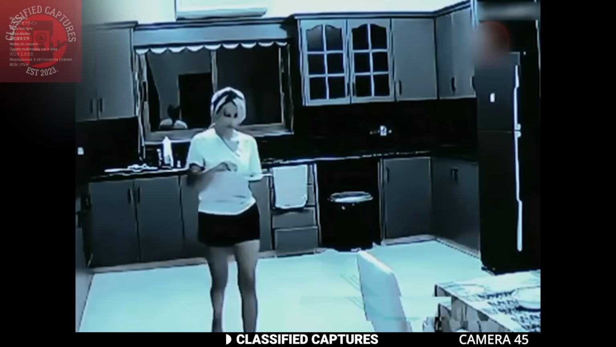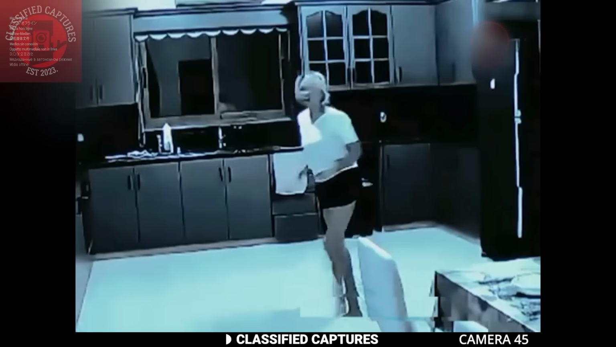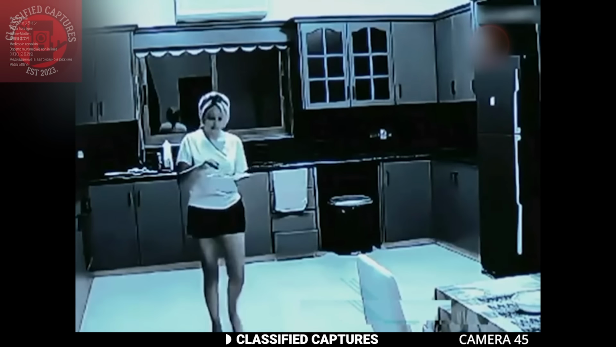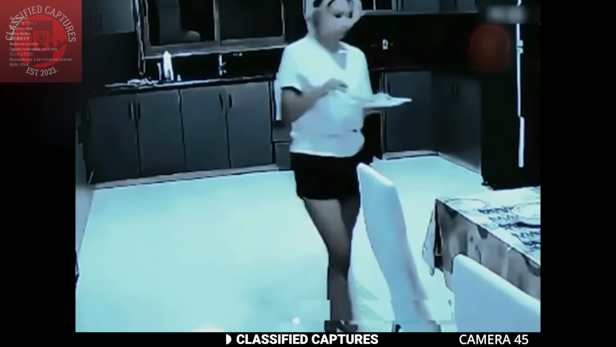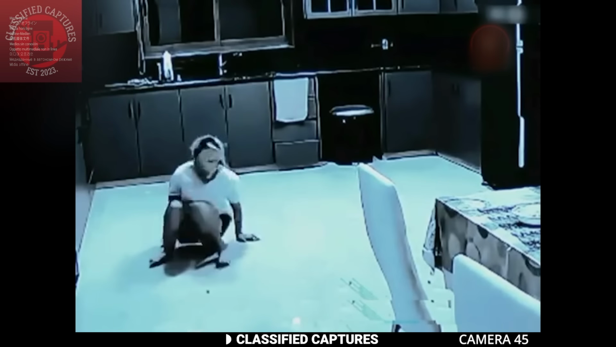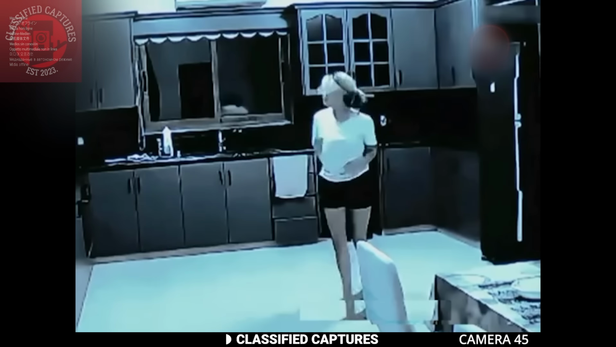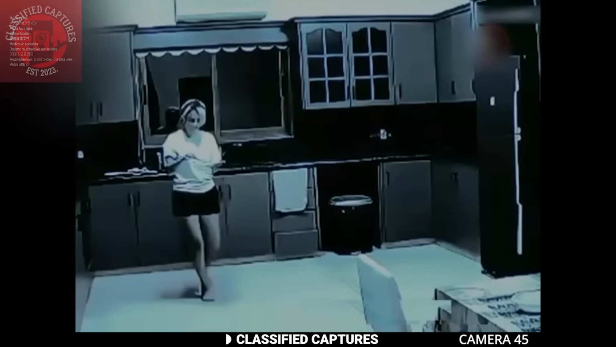This next footage was shared by a woman who claims she was attacked by an invisible entity, and it was all caught in her security camera. In the footage, you can see her casually walking through the kitchen, heading toward the table, when something yanks her hair hard. She's violently pulled backward and crashes into the floor. Startled but quick to react, she jumps up and spins around, clearly confused, looking to see if anyone else is in the room. But there's nothing there, no one.